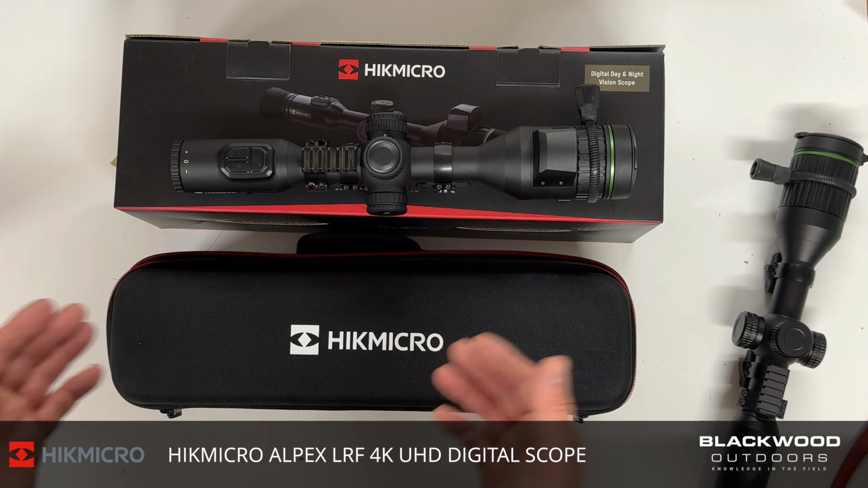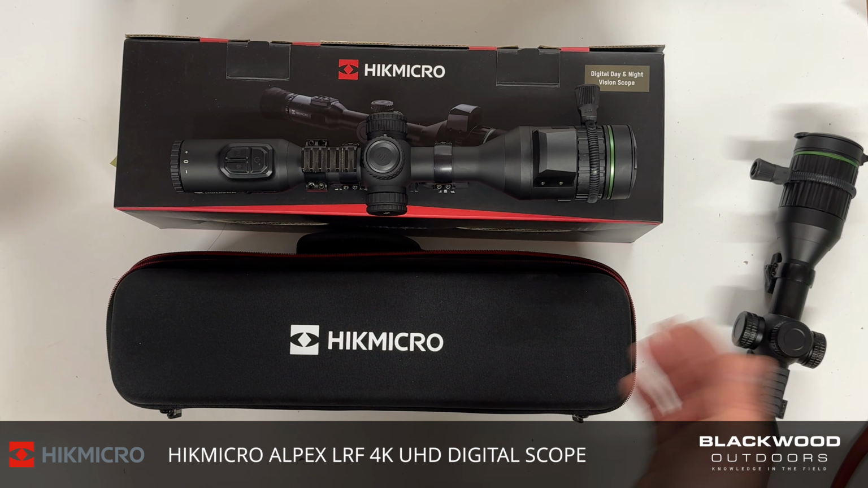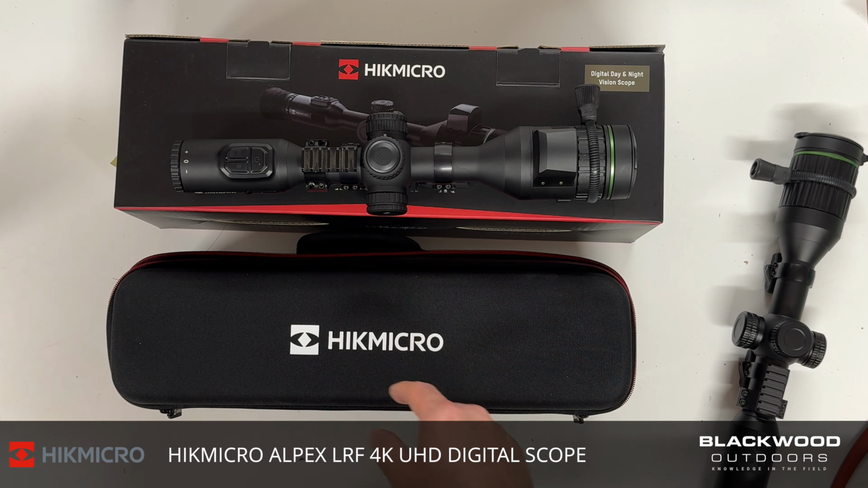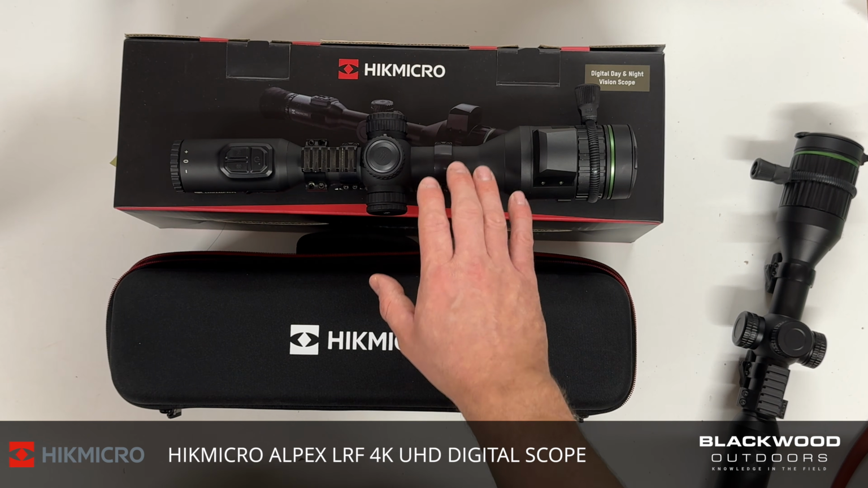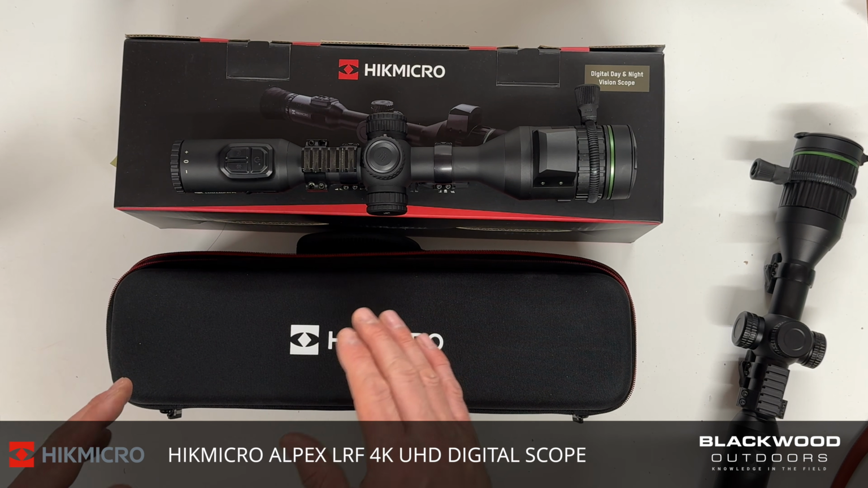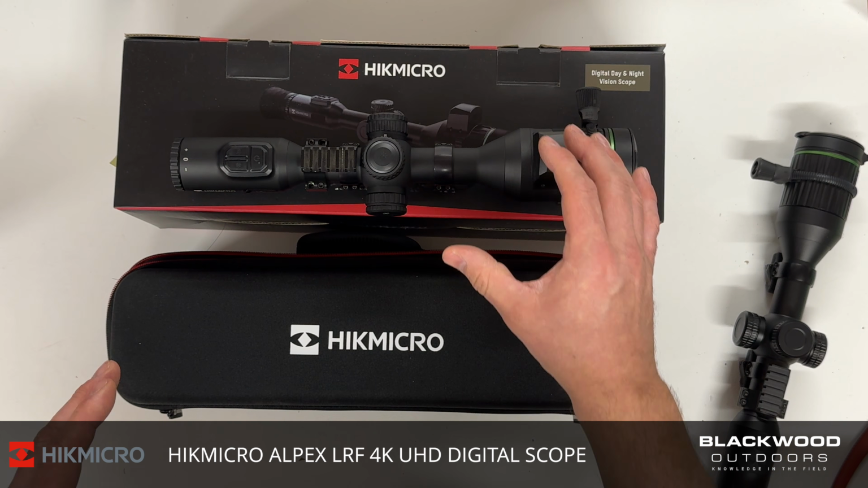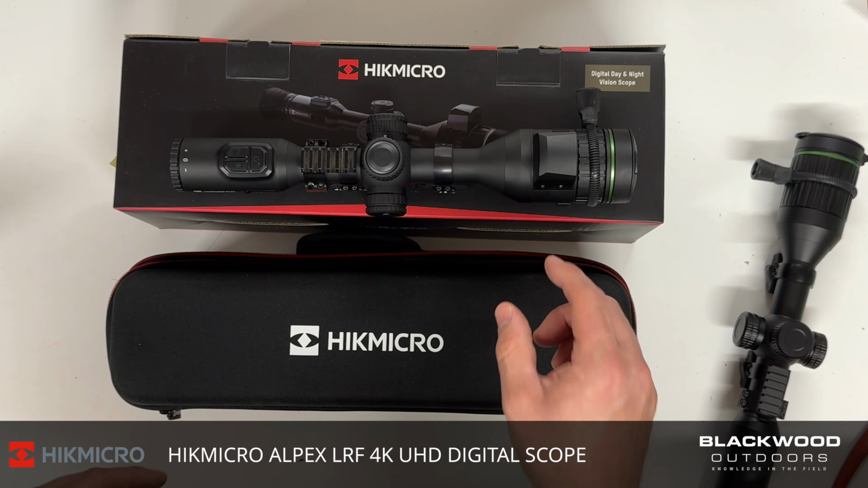You can use it if you're shooting wild boar, close range. You can shoot rats with an air gun, close range. It gives you that ability. The other thing is you can mag right up and shoot a fox at 300, 400 yards with it. It does everything.